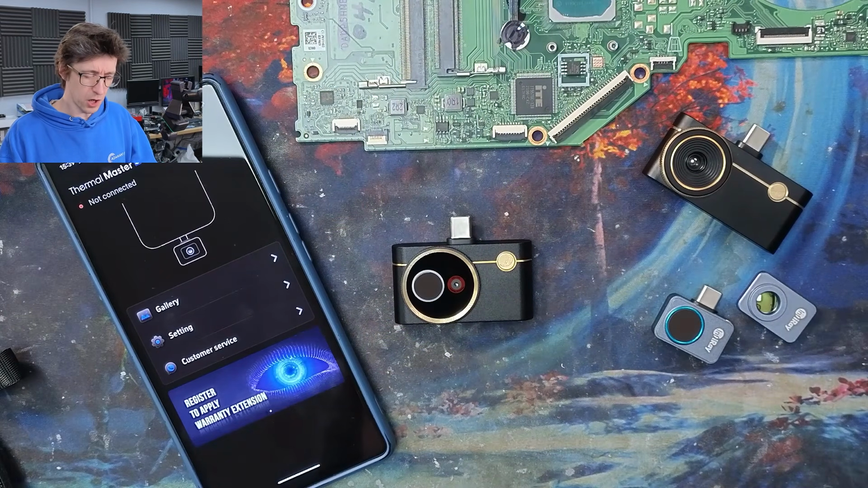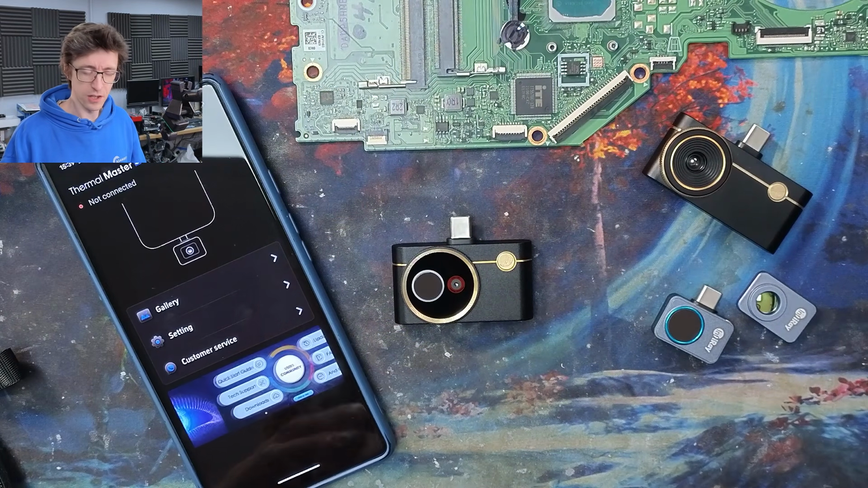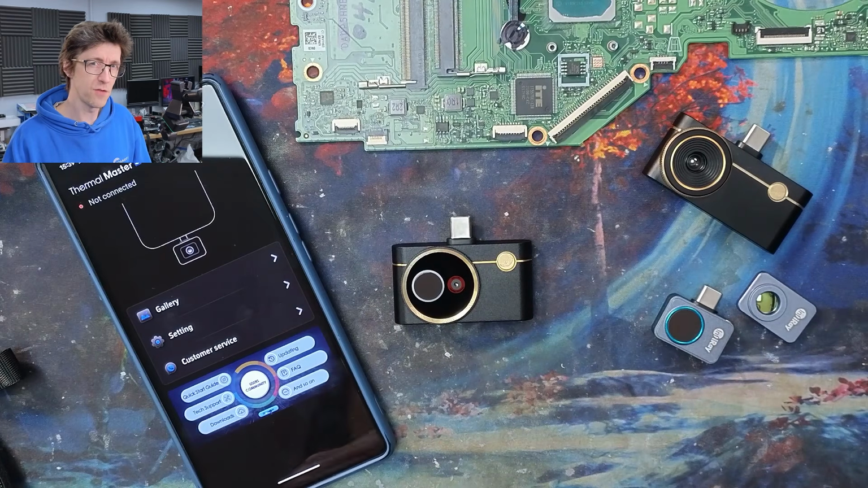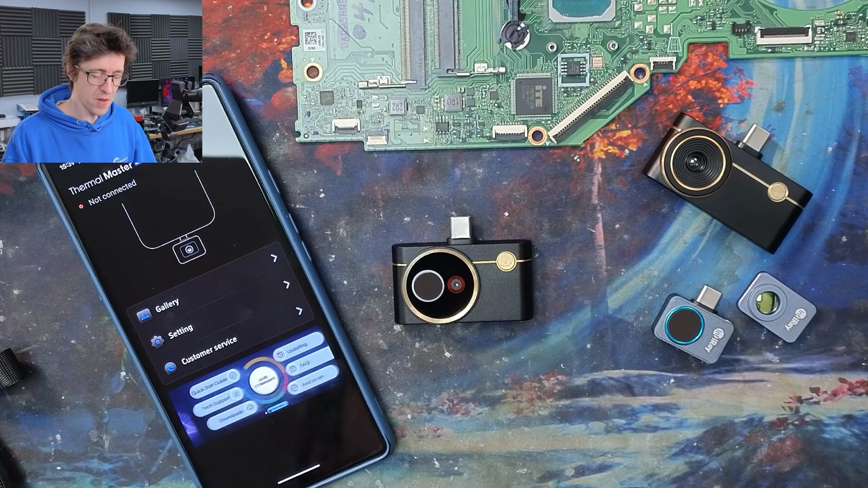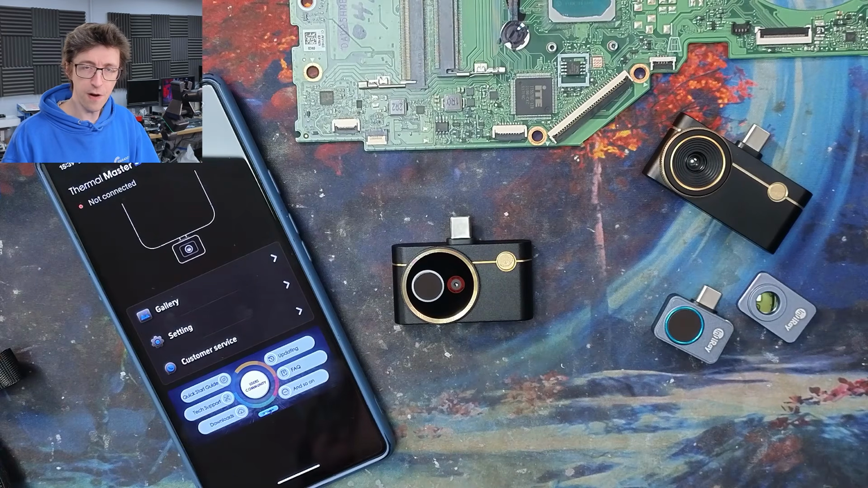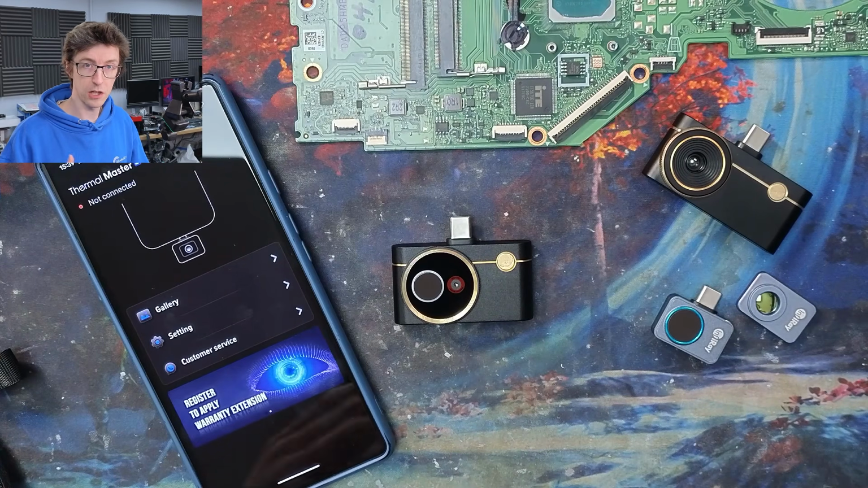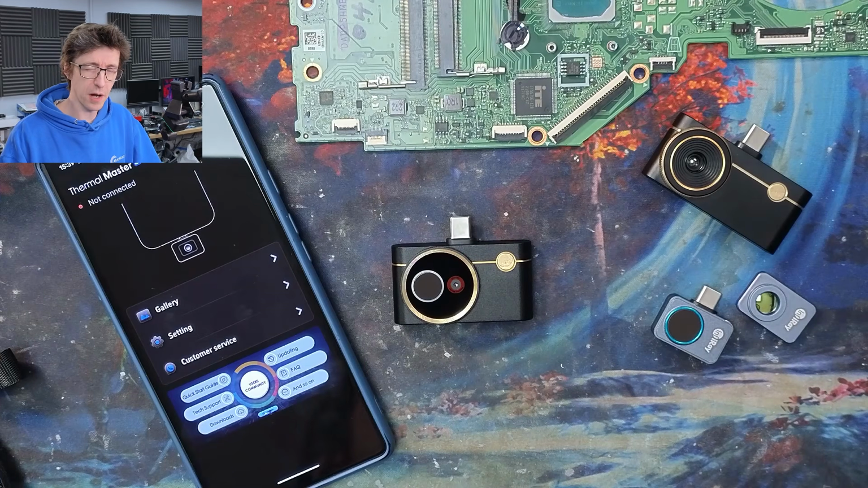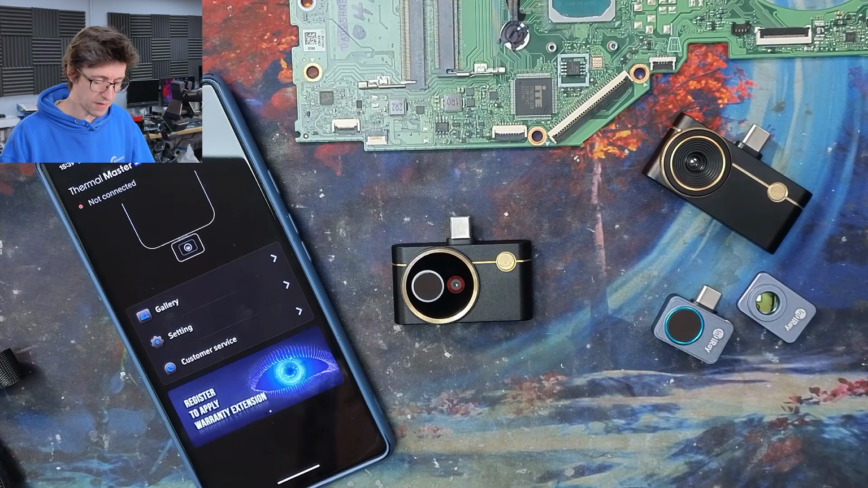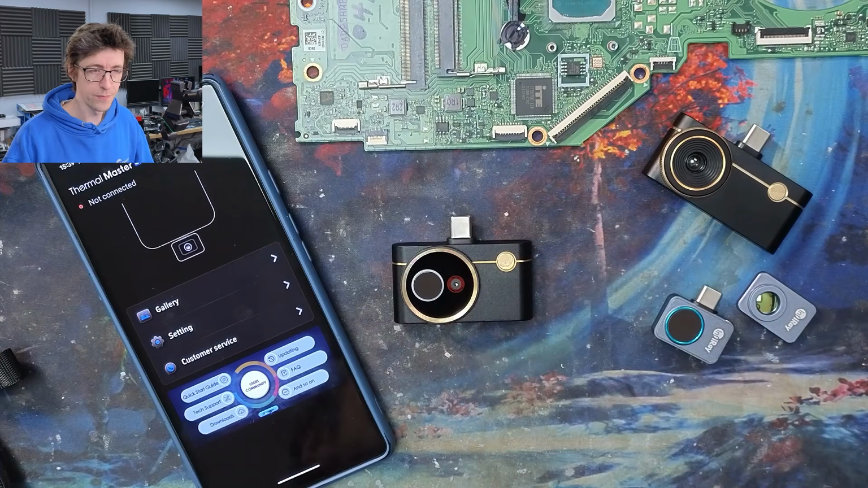So from that comparison, I hope you can see the strengths and weaknesses of the P4 versus the P3 and the different situations that you might use either camera in. I believe the P4 is very suited for people who are looking at larger objects and such like, which is a bit outside of my wheelhouse, but I can definitely understand where this would be incredibly valuable.